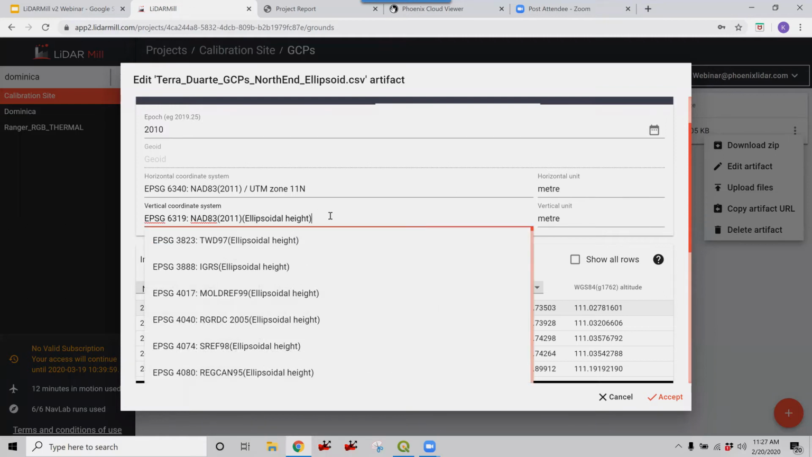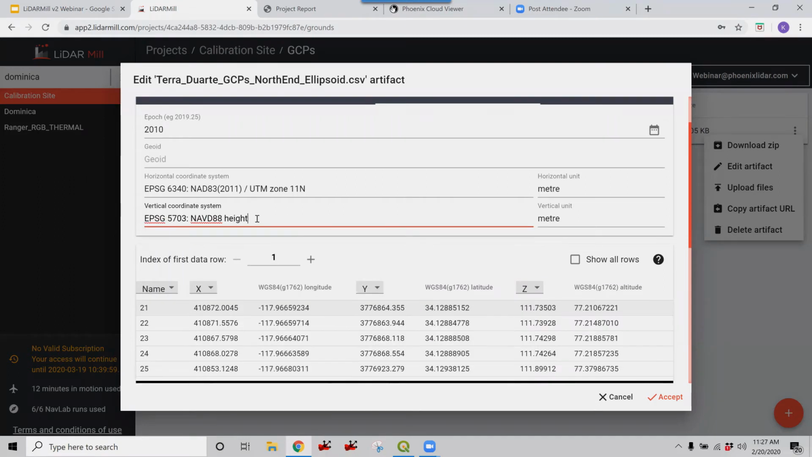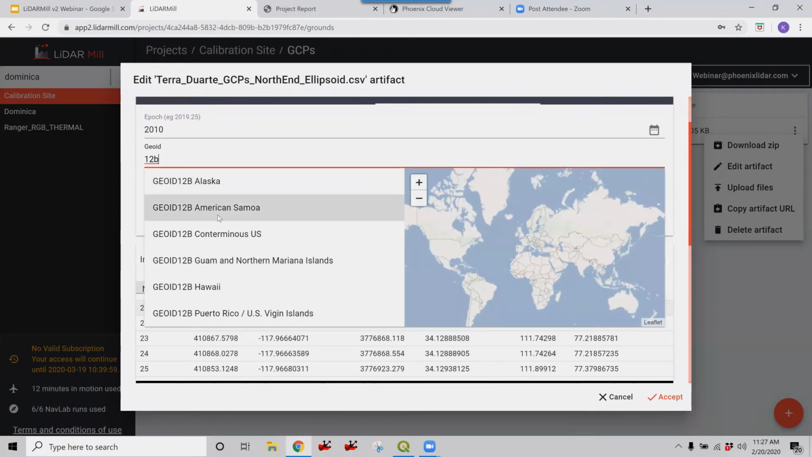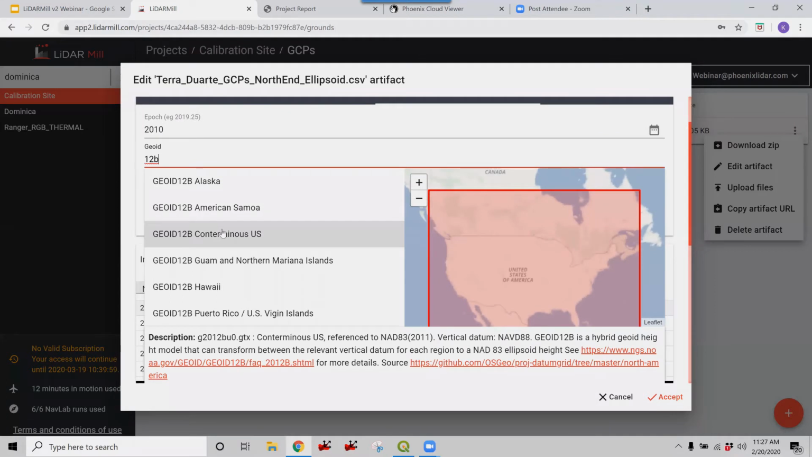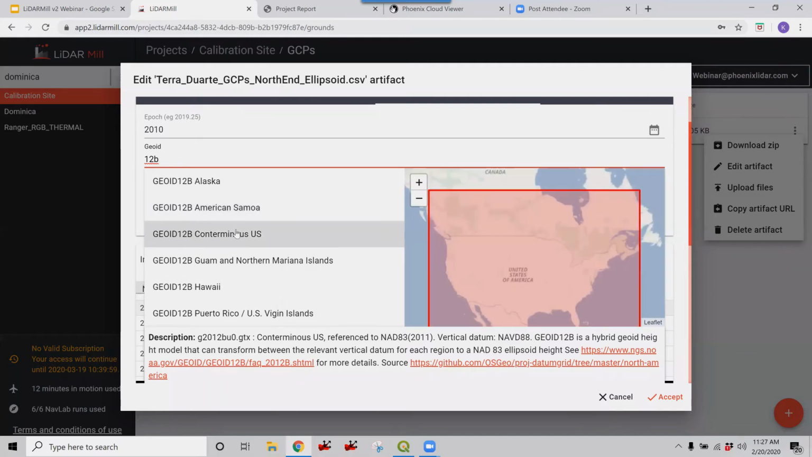If they were in an orthometric height, I could use NAVD88, and I could select a geoid, say geoid 12B. Whenever you go to select a geoid, if you hover over it, it'll show where that geoid is on the planet.